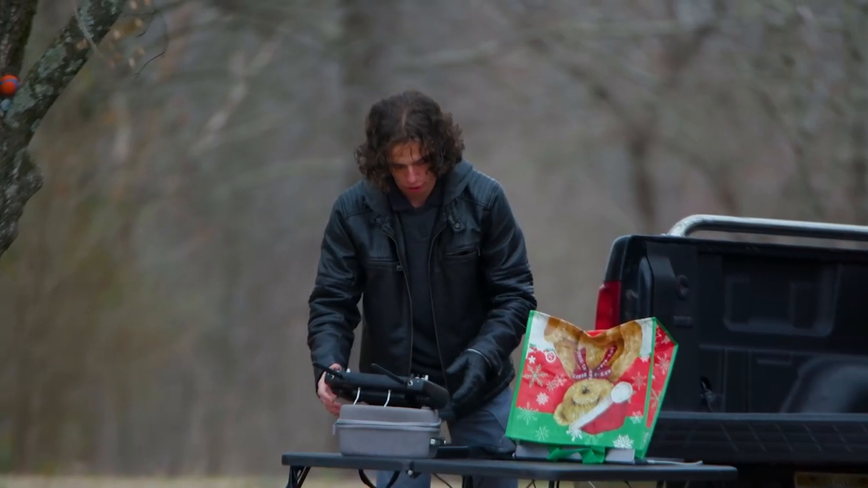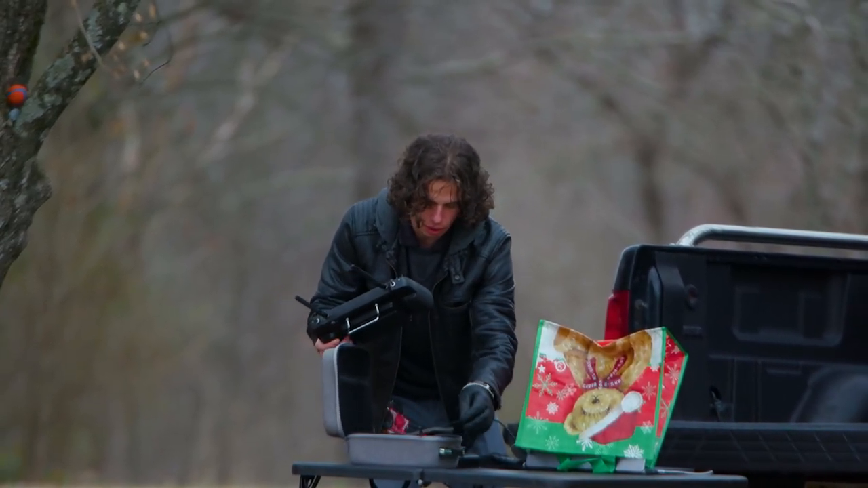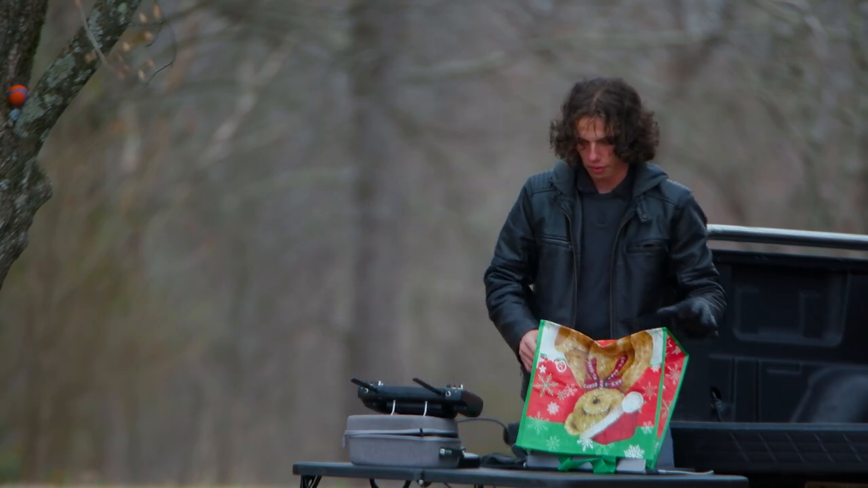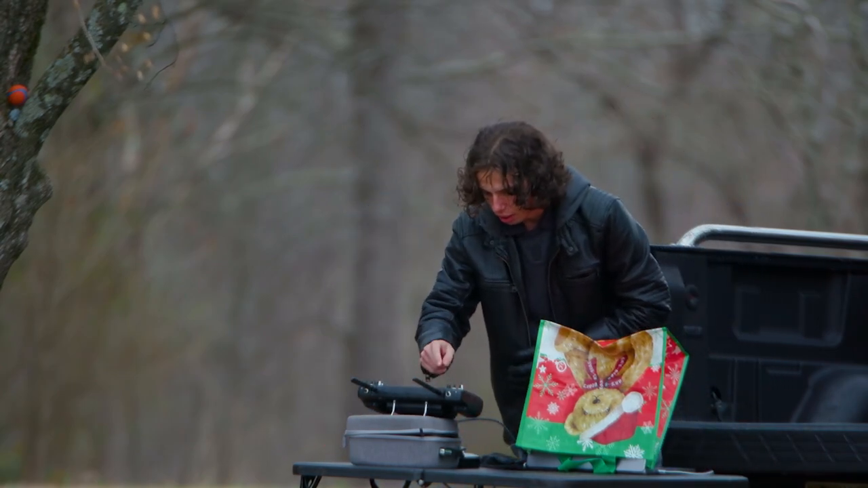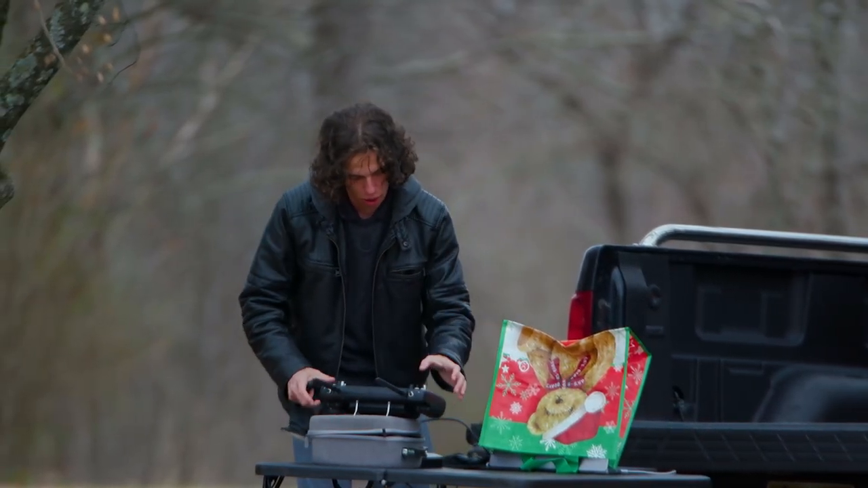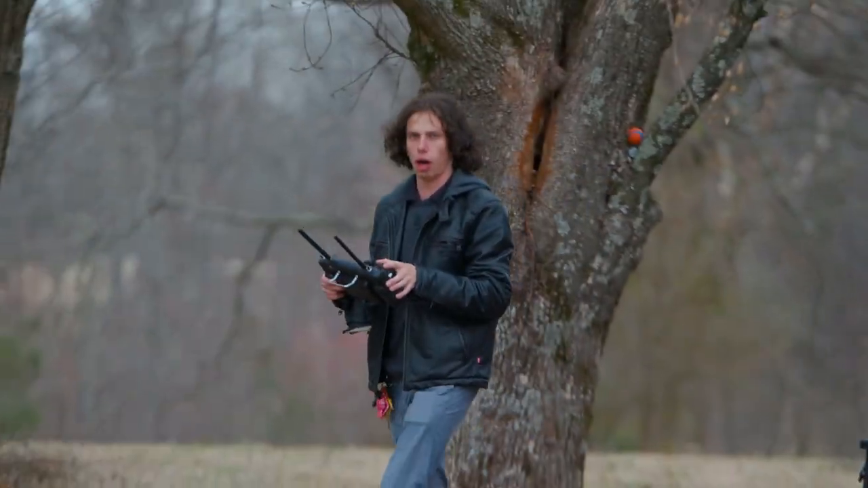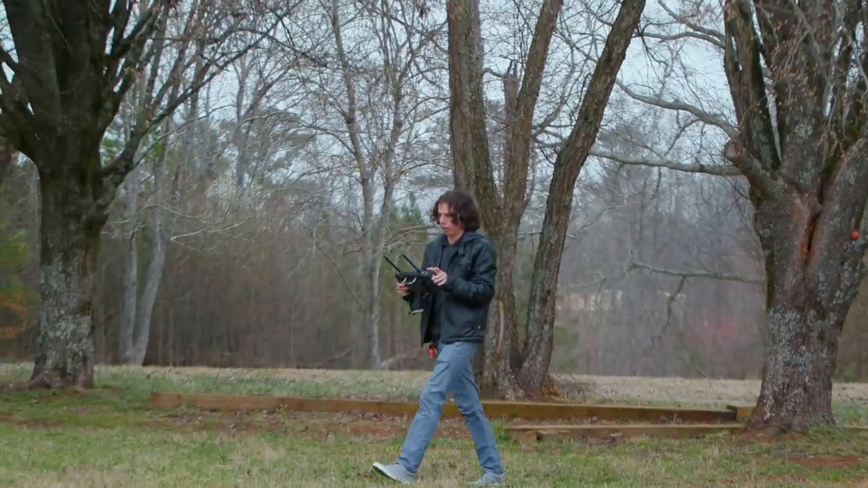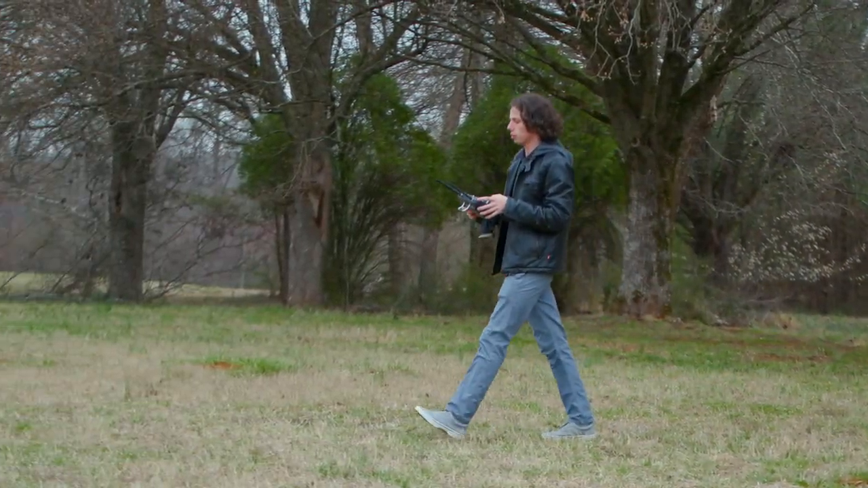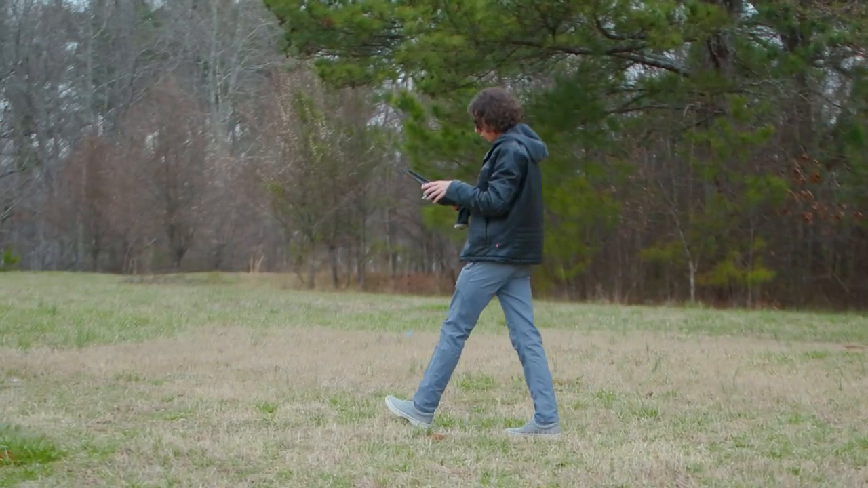I'm going to leave both of these controllers up and running. Going to pop that antenna out just like that. Going to take off my watch, and actually if this is working, I'll leave my computer over here, take out the controller, put it either on the case or in the case, and see if we can do the compass calibration all hands-free essentially. Sensors.